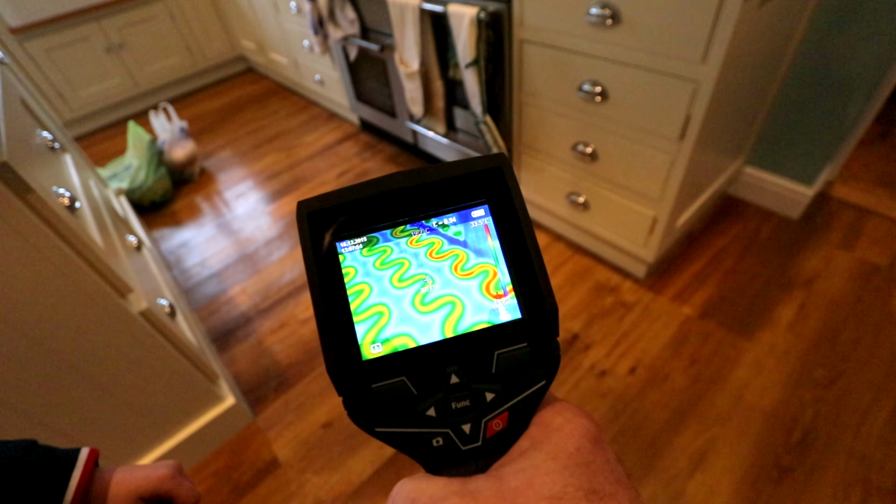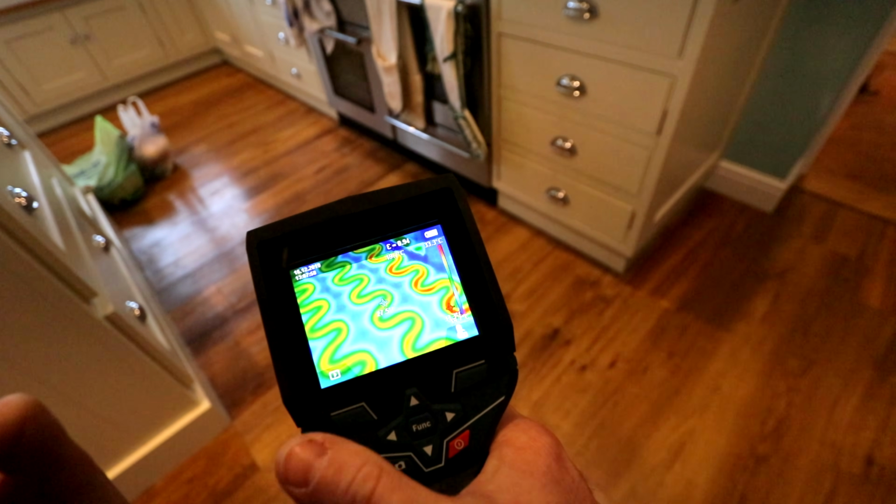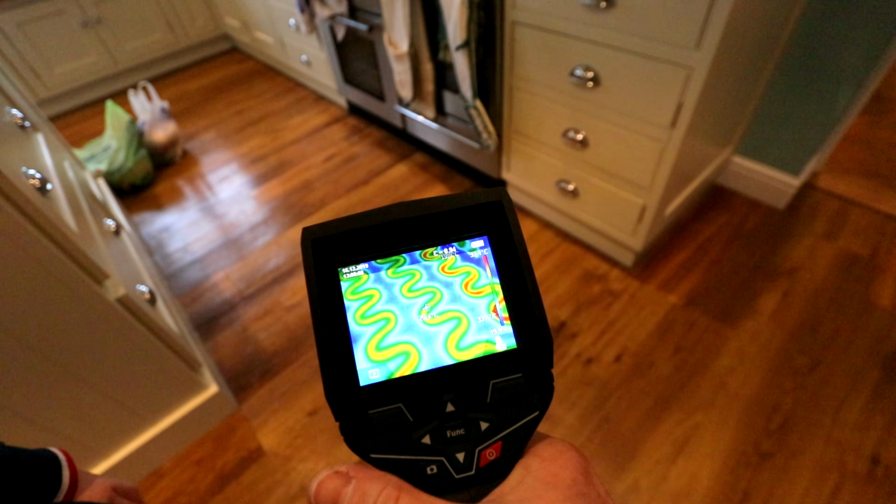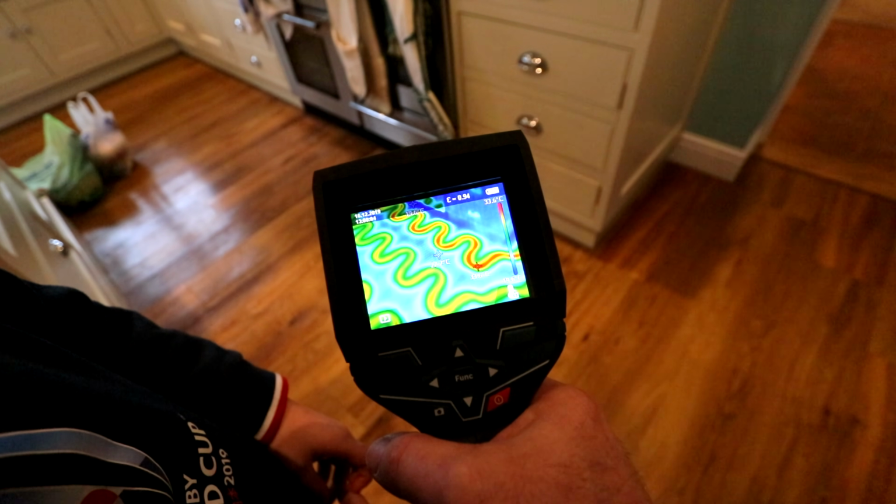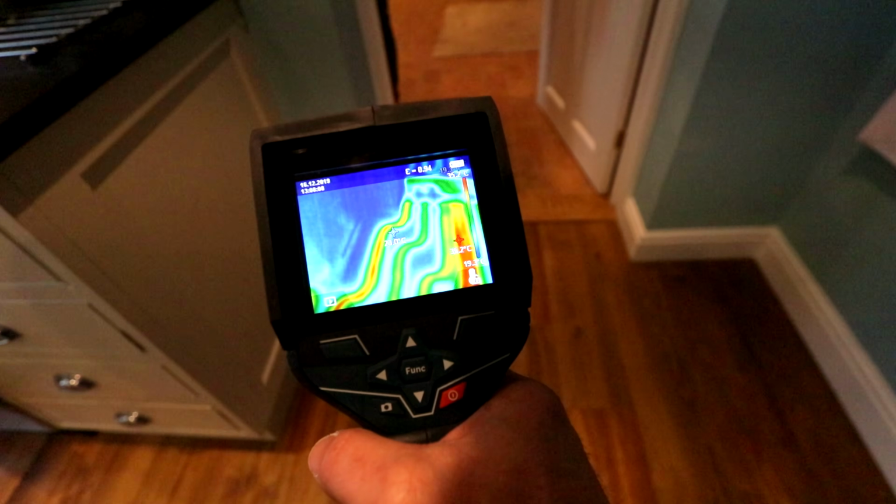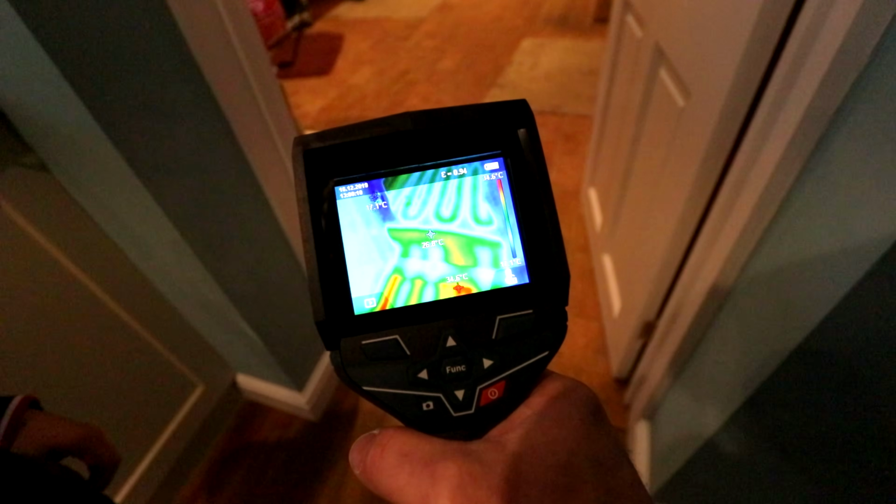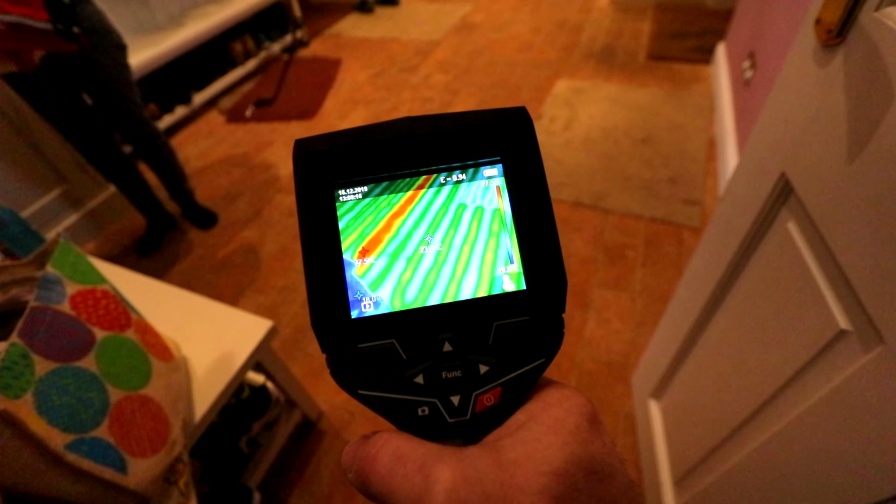So we've got, what does that read in the middle there? Well, what's 28. Okay, you see the little red crosshair? What does that tell us? The red crosshair. That says what? The hottest bit. 33.6 or something? Yeah. Right, so let's go through here. Let's slowly walk through here. Really? Well, you've got it right on there. So look, we look in here. Whoa, we're going slowly now.